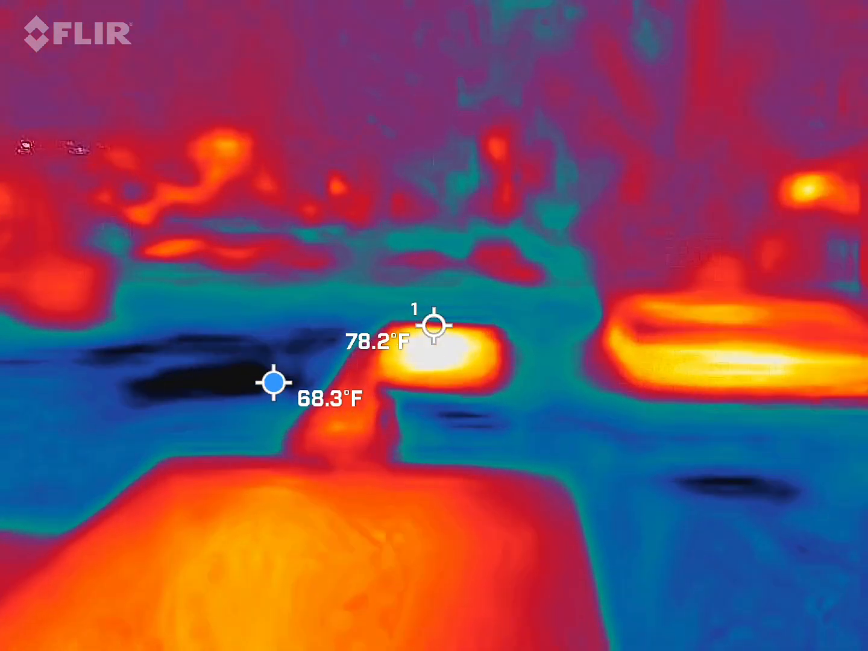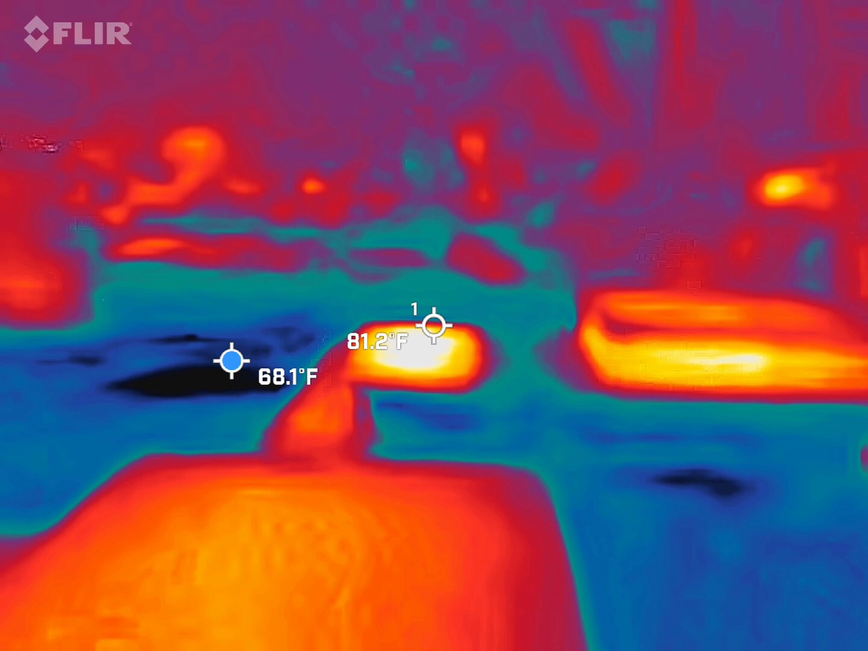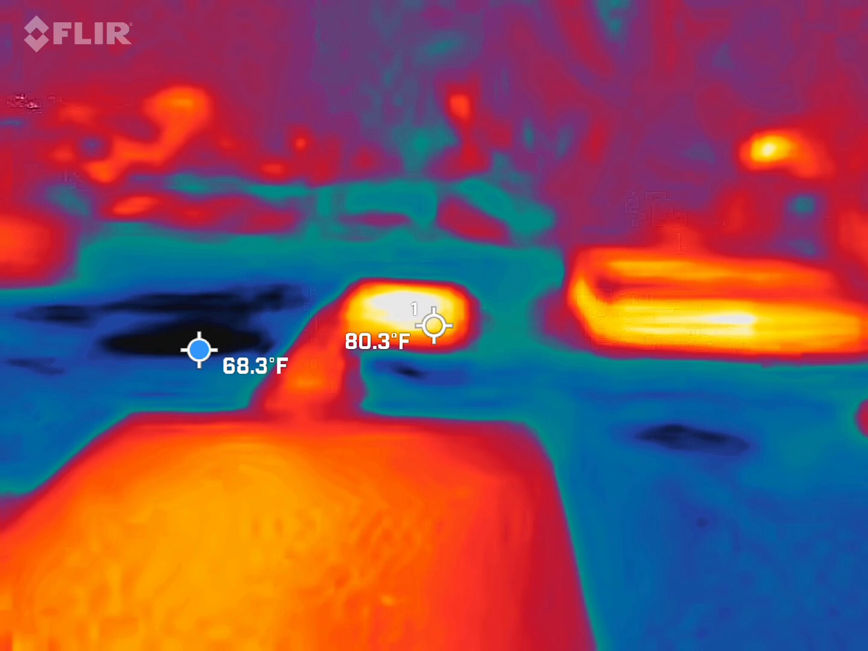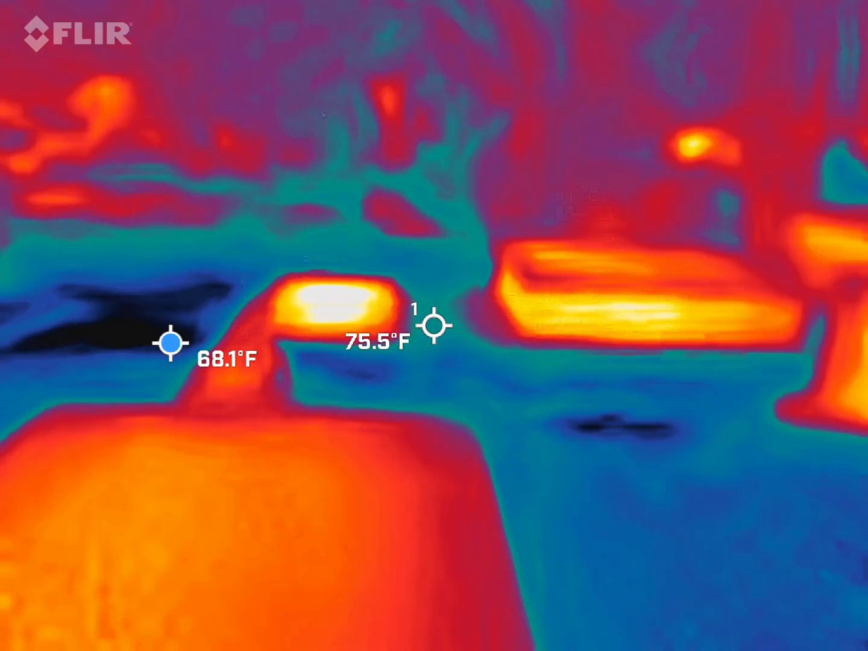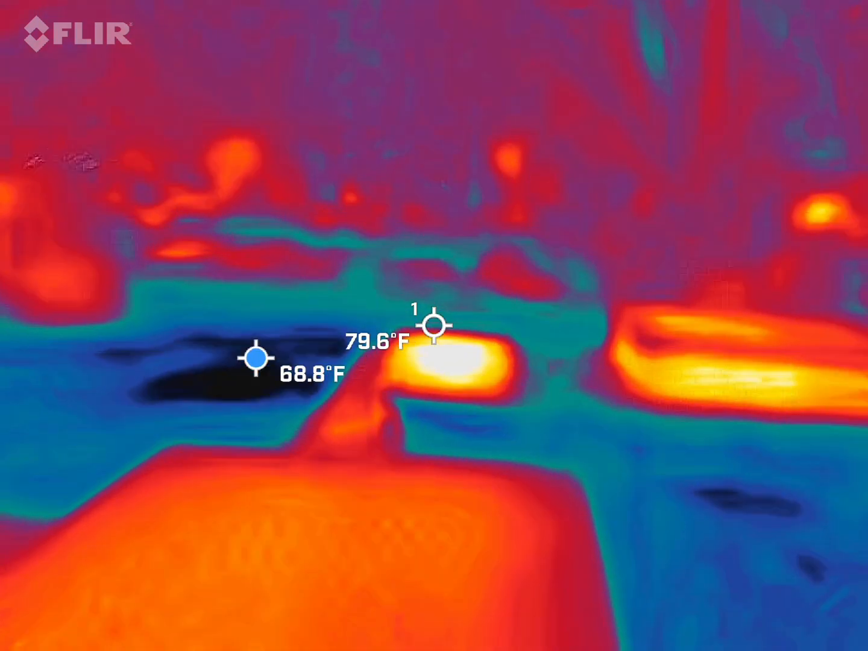Sucker is hot. What is? The tombstones. Not the triangle, but the one behind it that you can't see. Look how hot it is. It's still at 77 something today. I'm trying to get it on there. Yeah, the one you can't see.